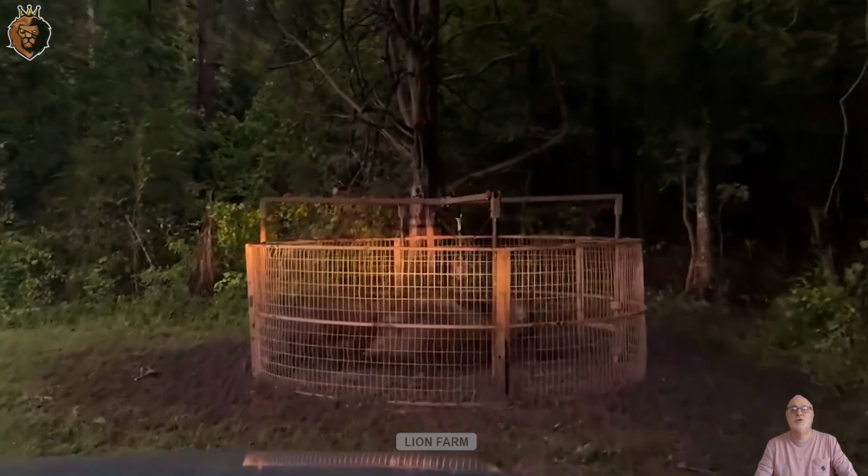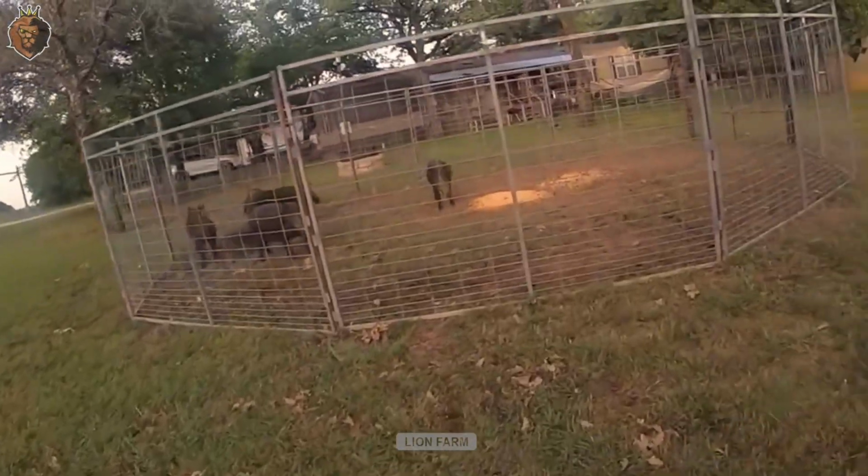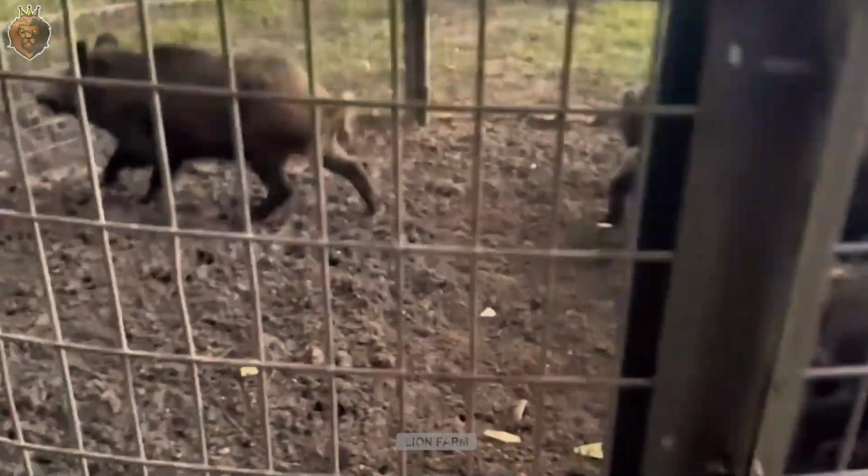Hello everyone, get ready because today Lion Farm takes you into part 2 of the epic showdown between the wild boars and Frank. Who will gain the upper hand? What lurking mystery hides within the forest? Let's dive in and find out.